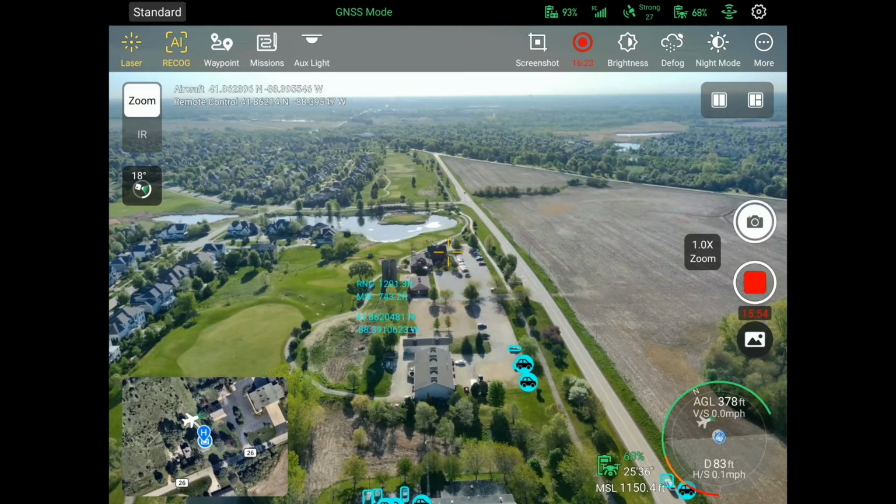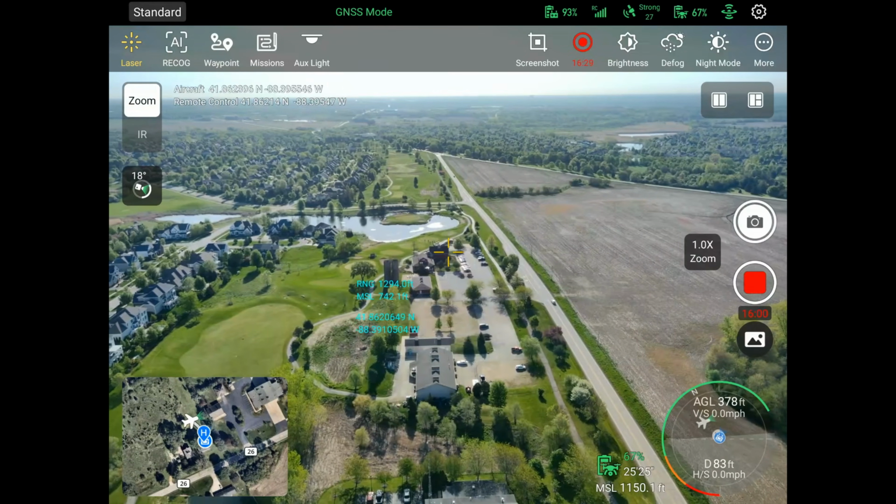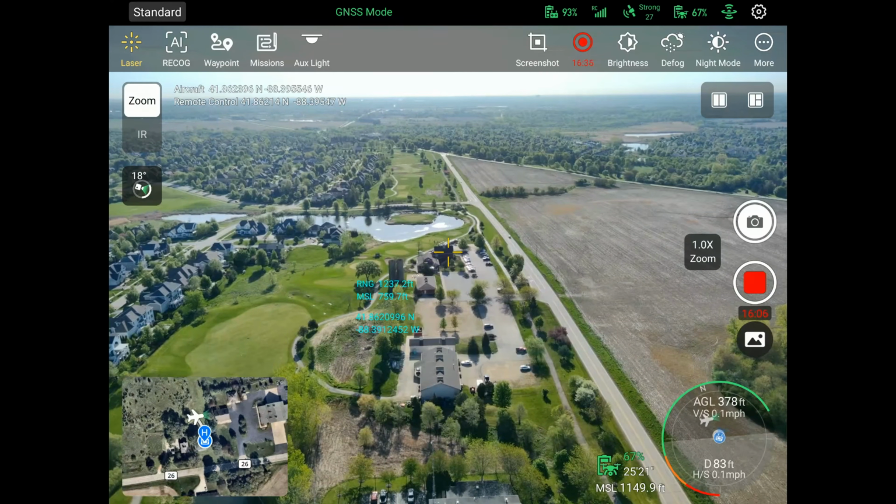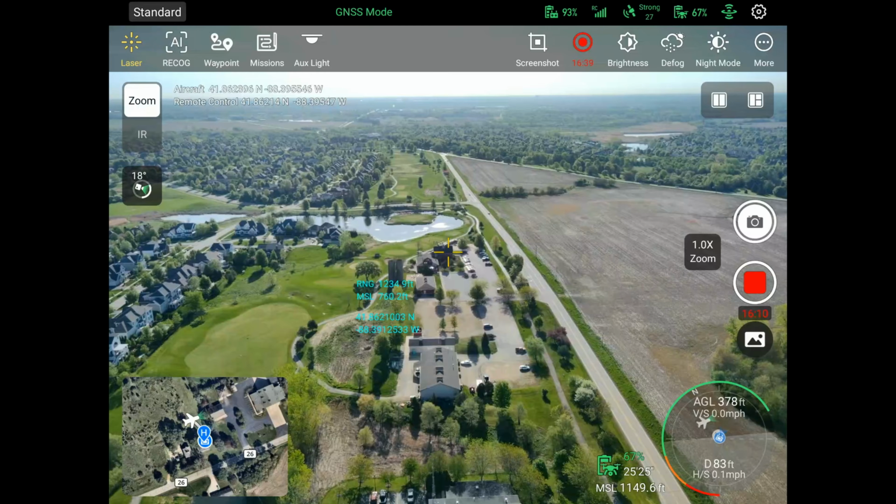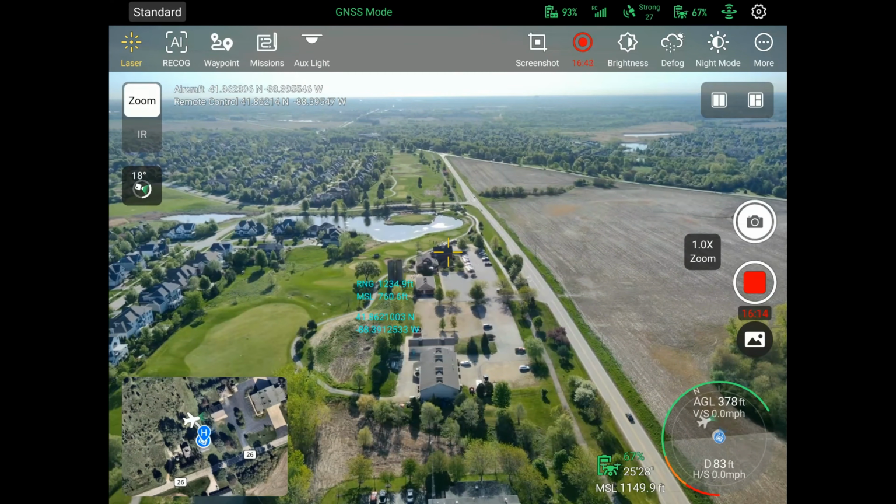So that is really interesting. You think of the applications for search and rescue with something like that. That could be a great thing to get the GPS location, because you can then call other people in your organization and say, hey, we need to go check out this specific location, this GPS location. So the laser rangefinder can be a very useful tool.